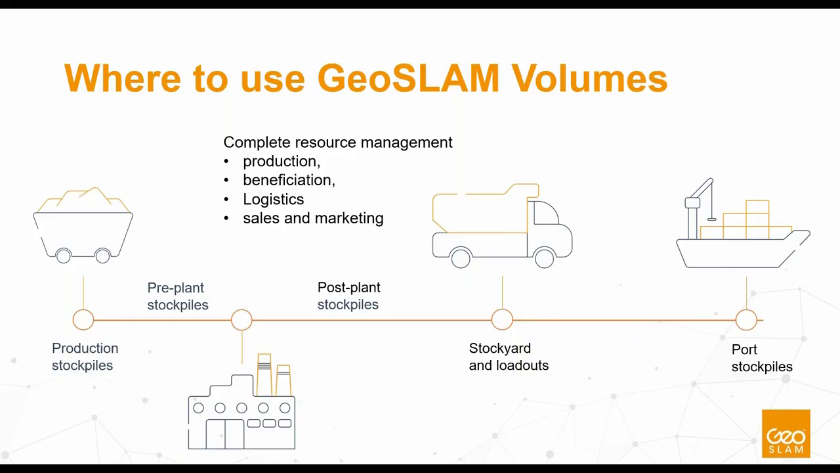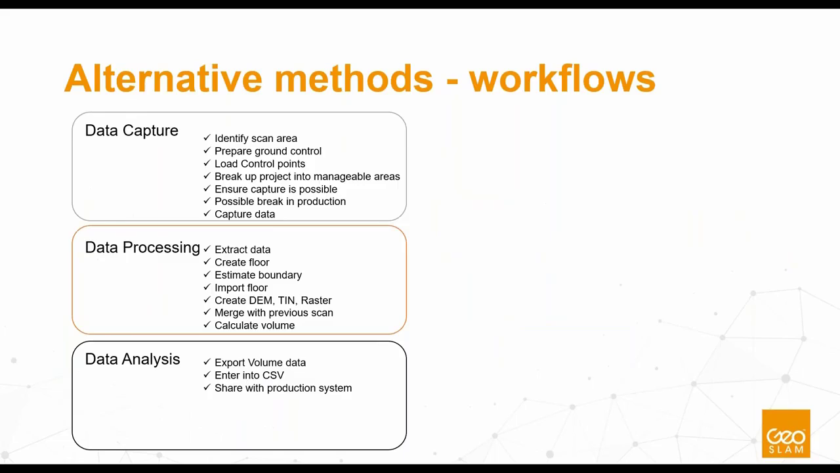So where to use GeoSLAM Volumes? Anywhere in your value chain where you need to account for current volume or change over time, to check inventory or to keep track of your current sellable product, that is where you will use GeoSLAM Volume. So anywhere in your value chain where there's a stockpile, you will be able to use our product.